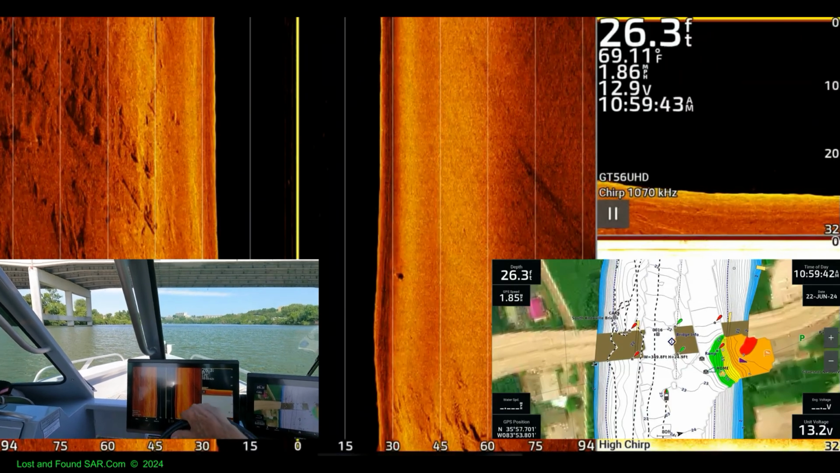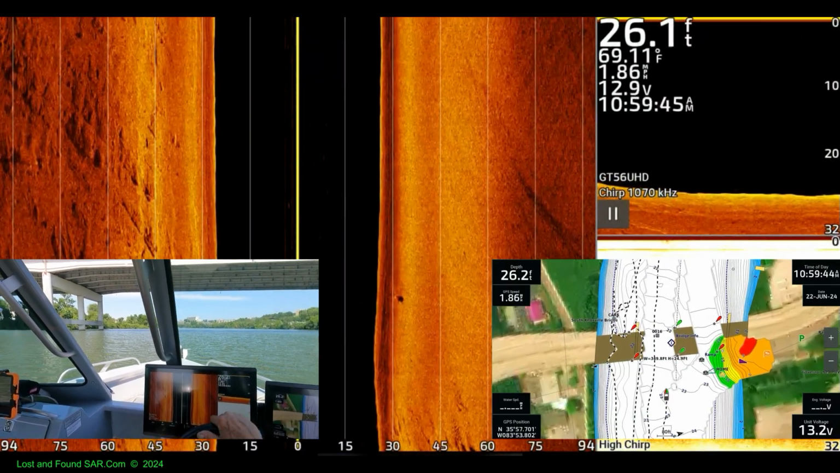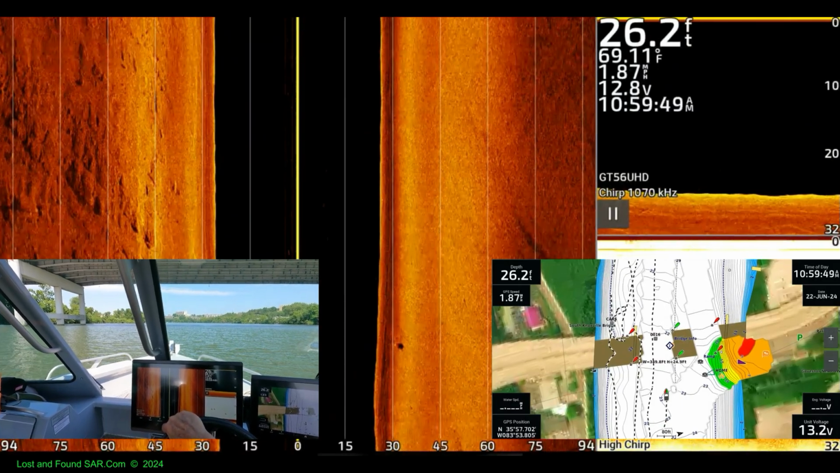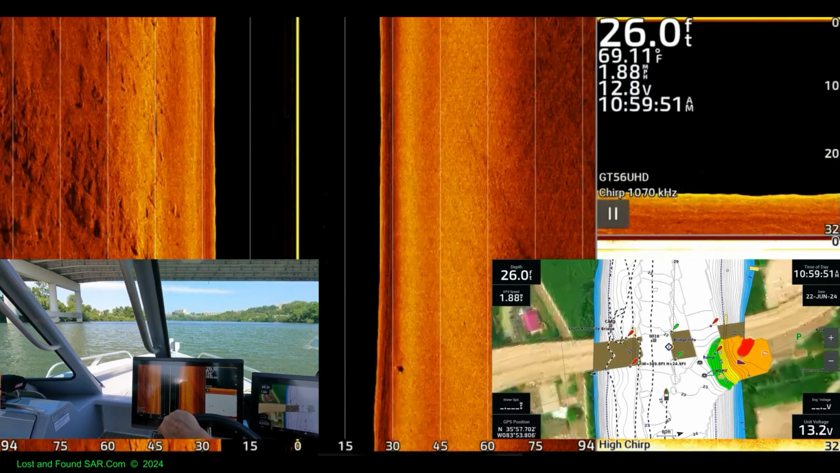Yeah, I'm starting to turn toward the high. I'm still turning, but I got to start backing off of the turning, or I'll keep on going. Got to find that sweet spot.